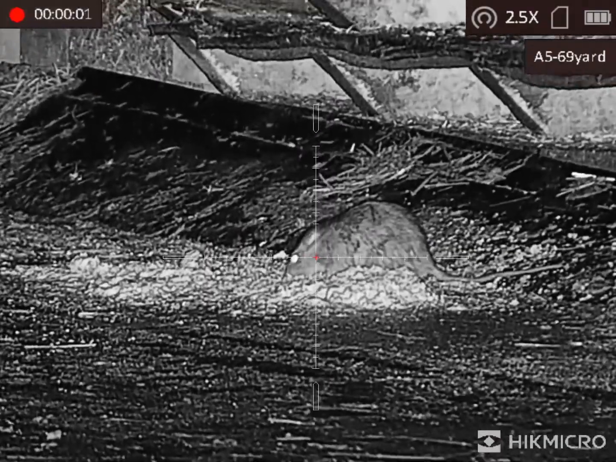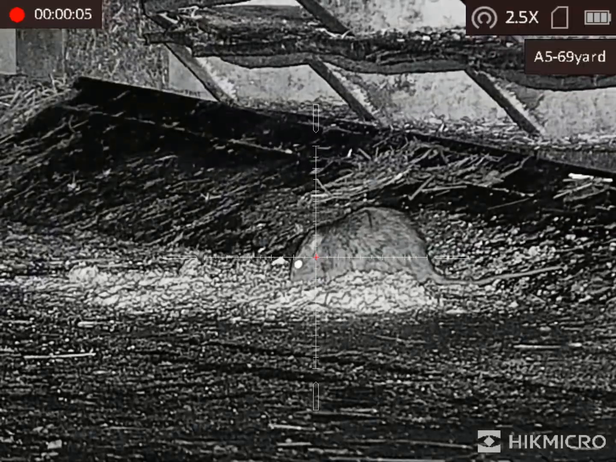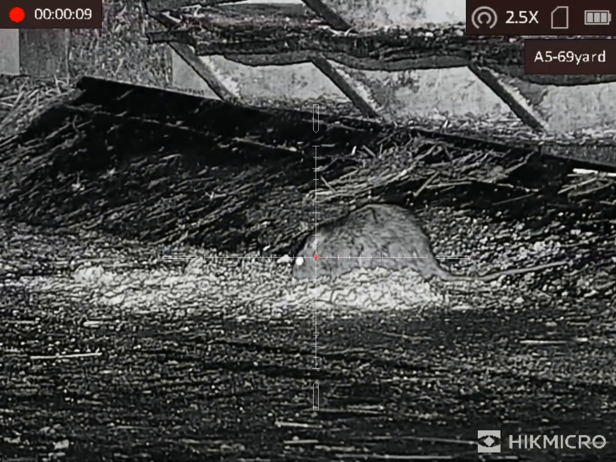This one here, as you can see, it's just sat on my little bit of a mixture that I put together just to see how it would get on. Seems to be enjoying it till this moment in time.